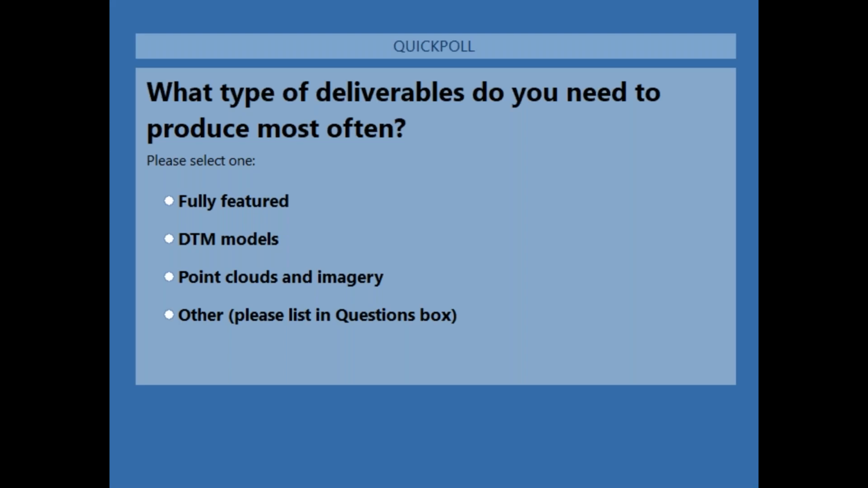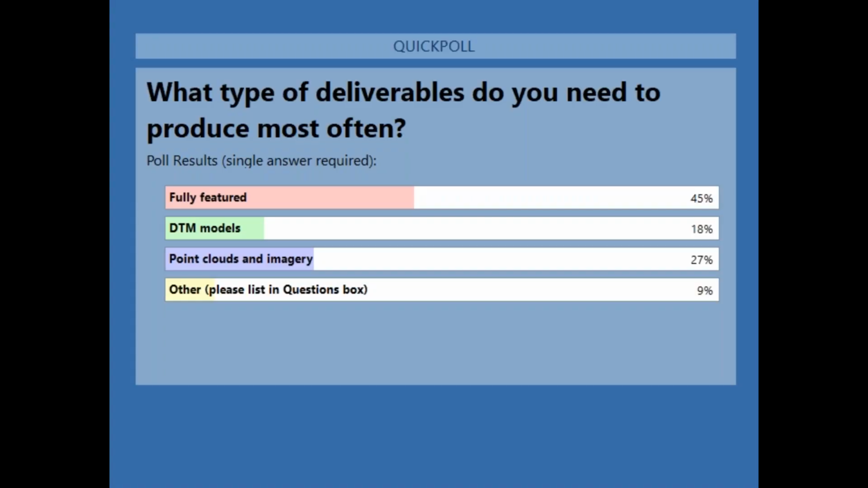And if there is something that you don't see listed here, please go ahead and enter that in your questions box so we can get a good idea of what your needs are. It looks like a lot of folks in the audience with us today do need those fully featured deliverables. So that is good to know. I am going to close this out and share the results. So almost half need those fully featured deliverables.